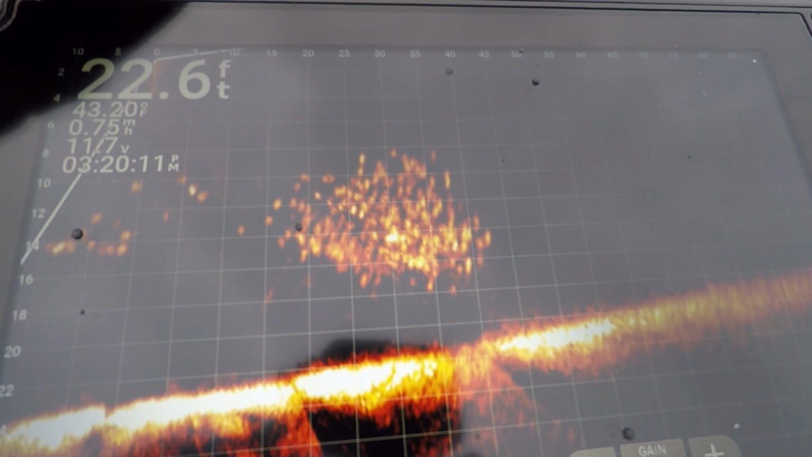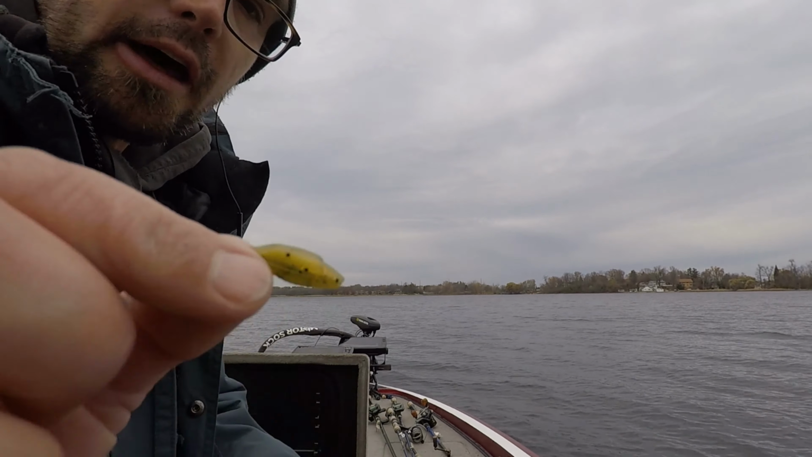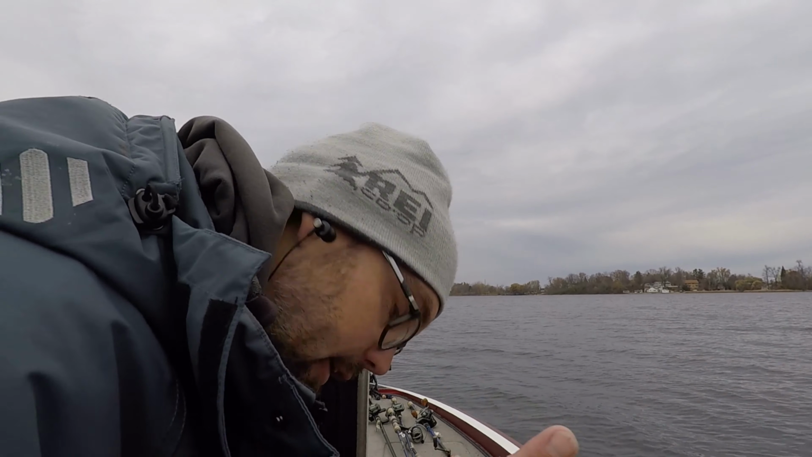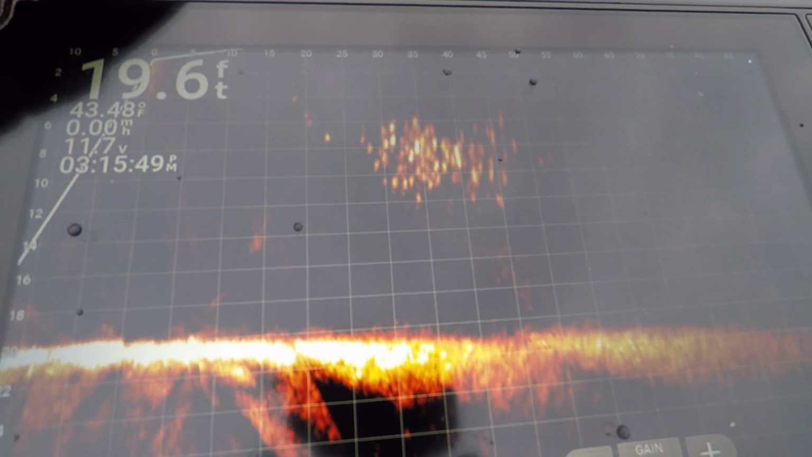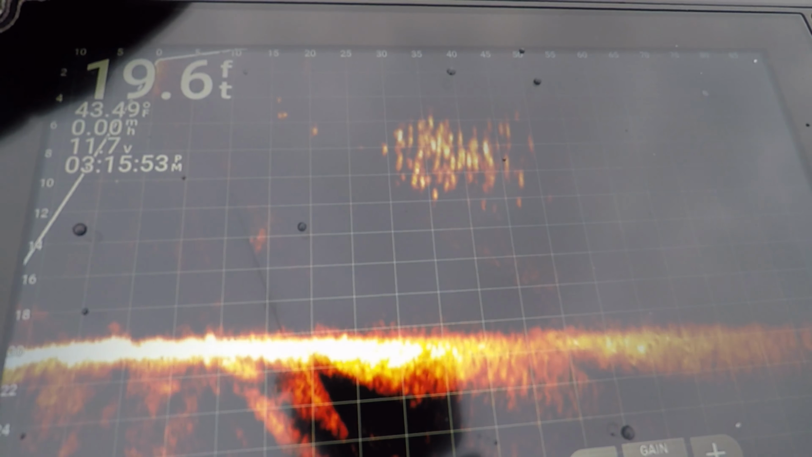Color can matter a lot. I was just using this little color like that, a little shad shaped guy with a really light weight, and you just hang it there. Today they're not really chasing. You could see a couple on the graph trying to go after it, but just something you notice. Cool time of the year, especially with the Livescope, to catch them like that.